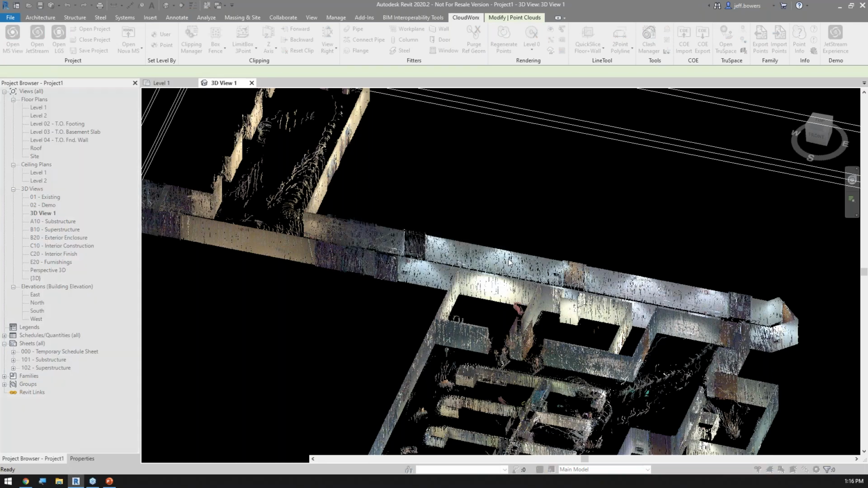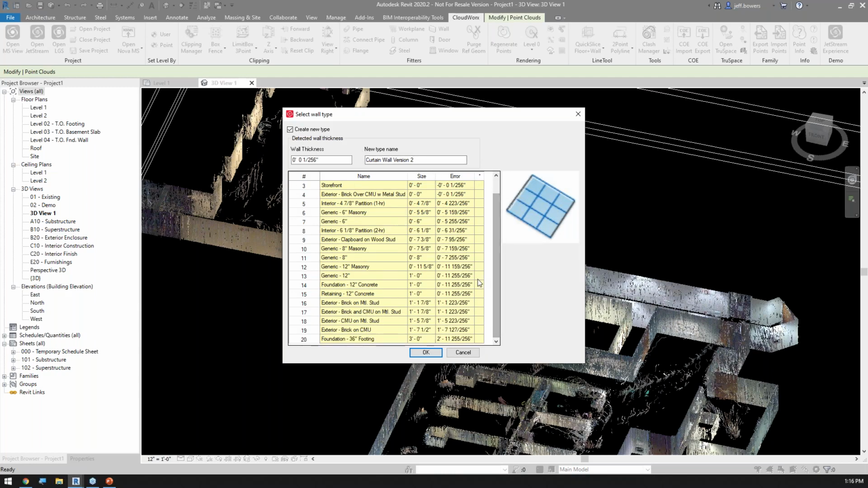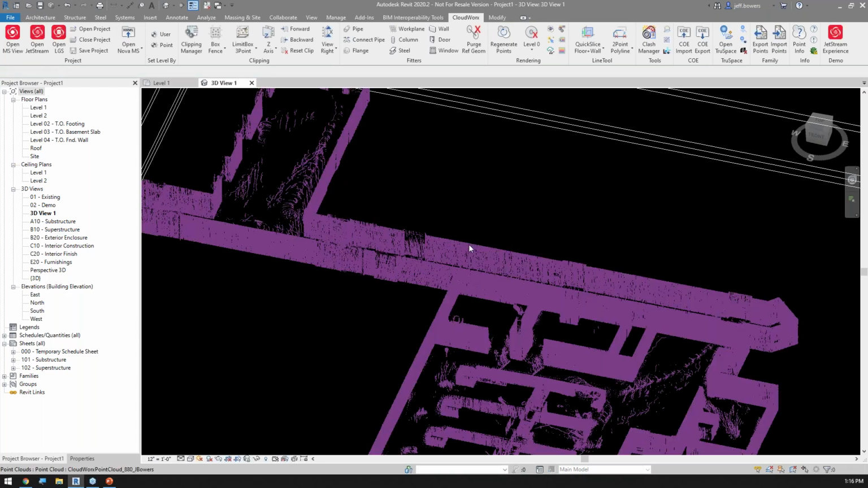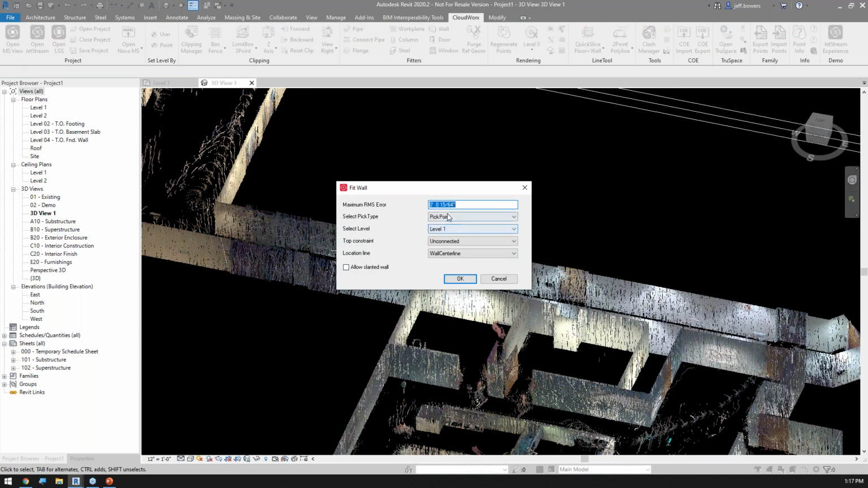All right. So when I did, you'll notice that it came up and said, hey, I found it. What type of wall do you want it to be? Let's make this particular wall a 1 hour partition wall. So 4 7/8. I hit OK, and it didn't work. So we'll come back.